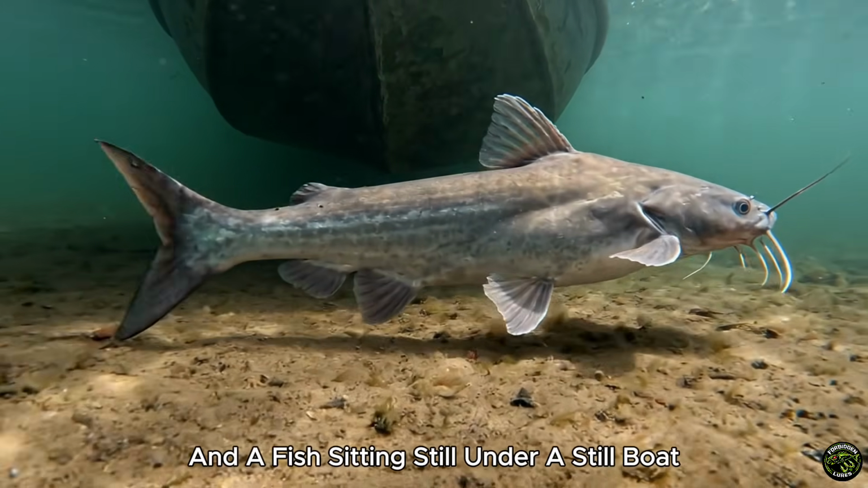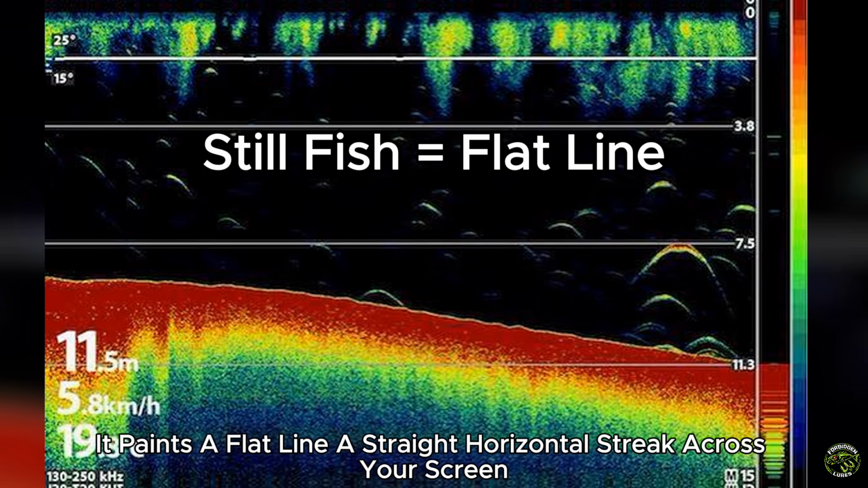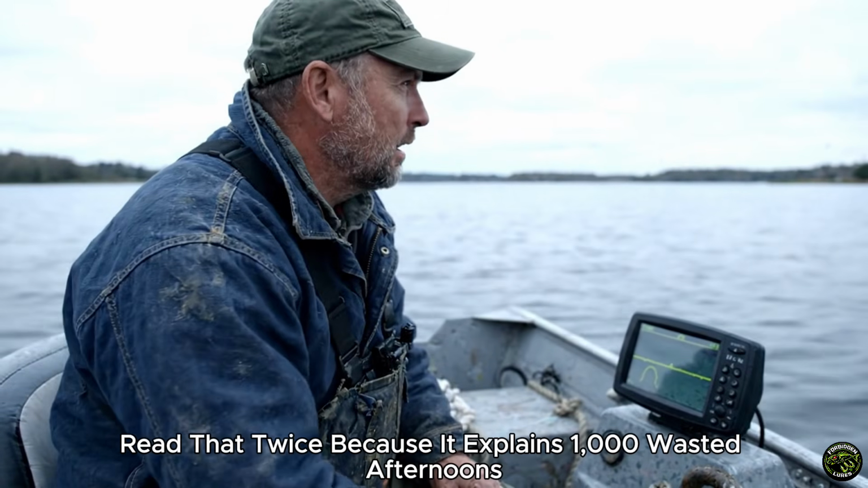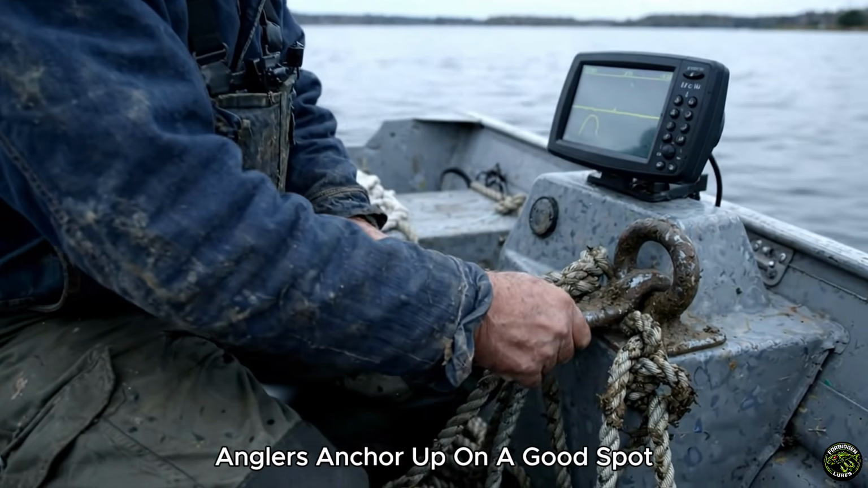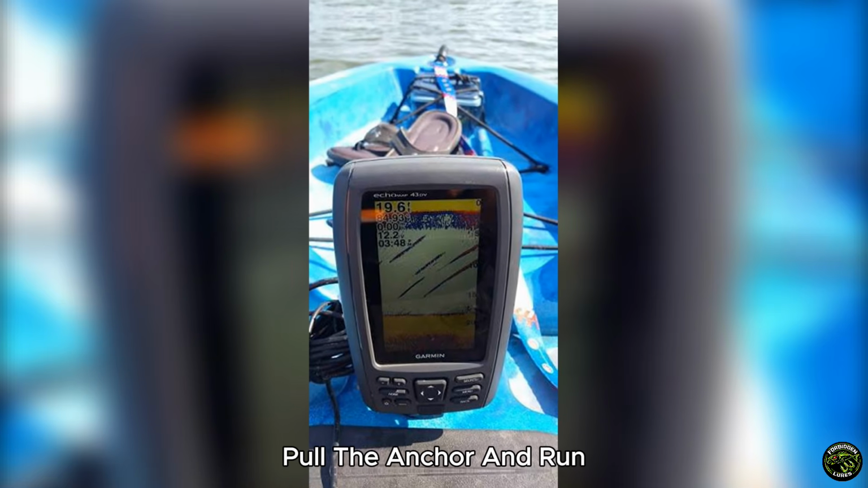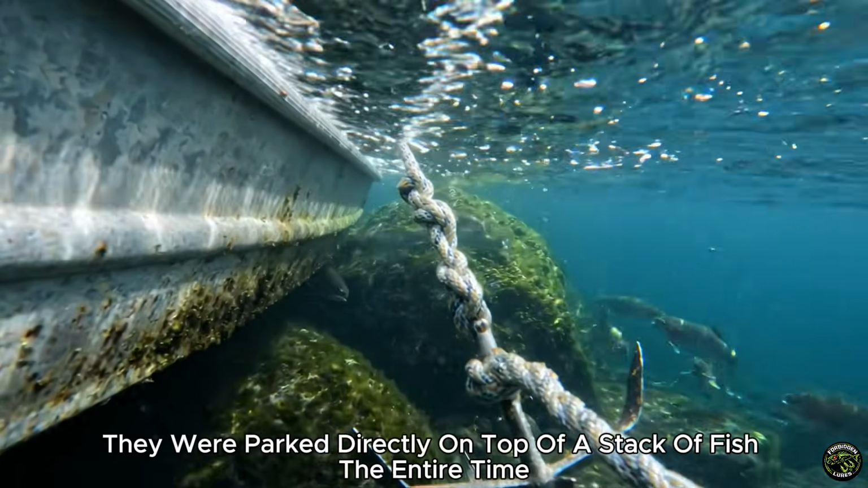And a fish sitting still under a still boat does not paint an arch at all. It paints a flat line, a straight horizontal streak across your screen. Read that twice, because it explains 1,000 wasted afternoons. Anglers anchor up on a good spot, see flat lines instead of pretty arches, decide the fish have left, pull the anchor, and run. They were parked directly on top of a stack of fish the entire time.